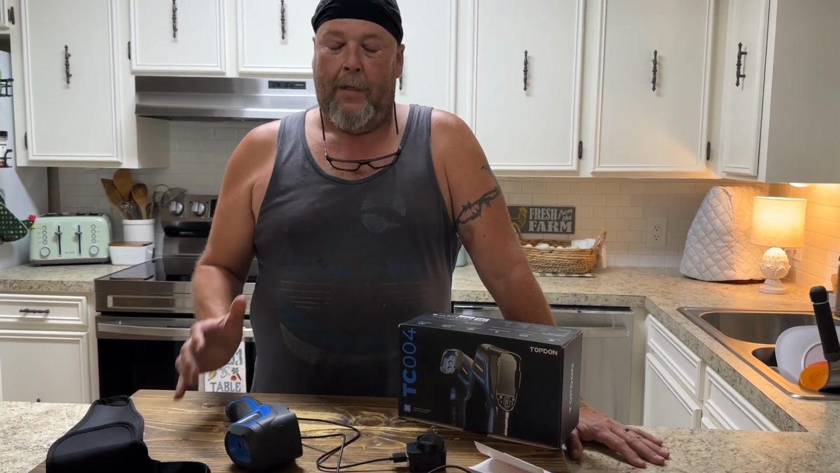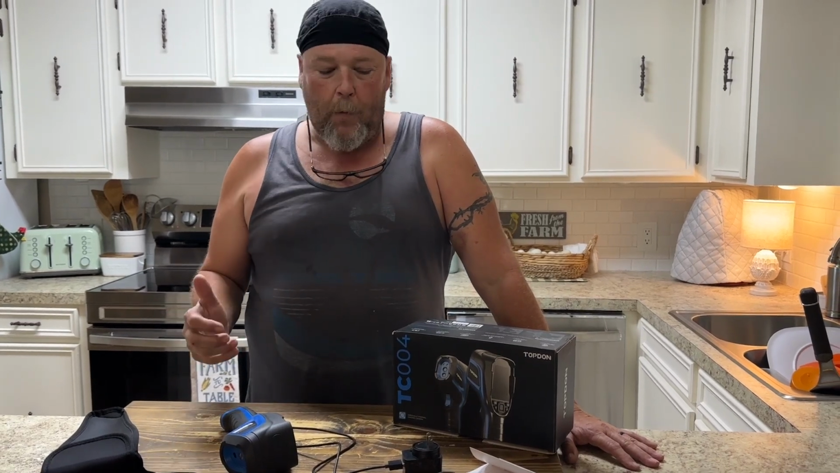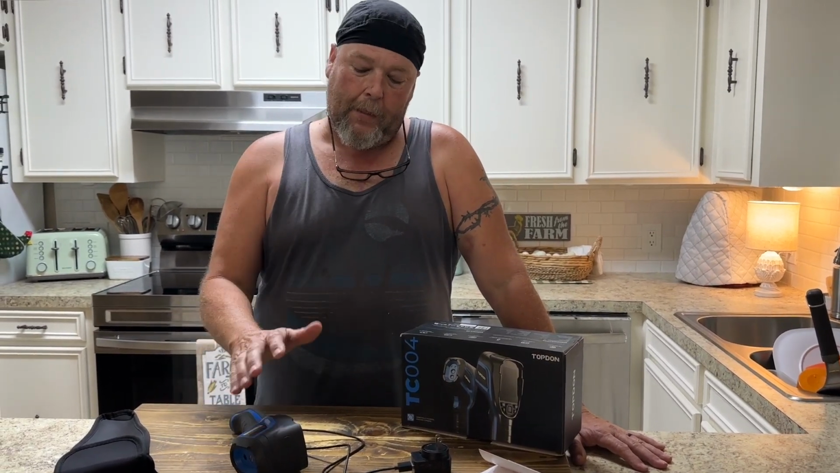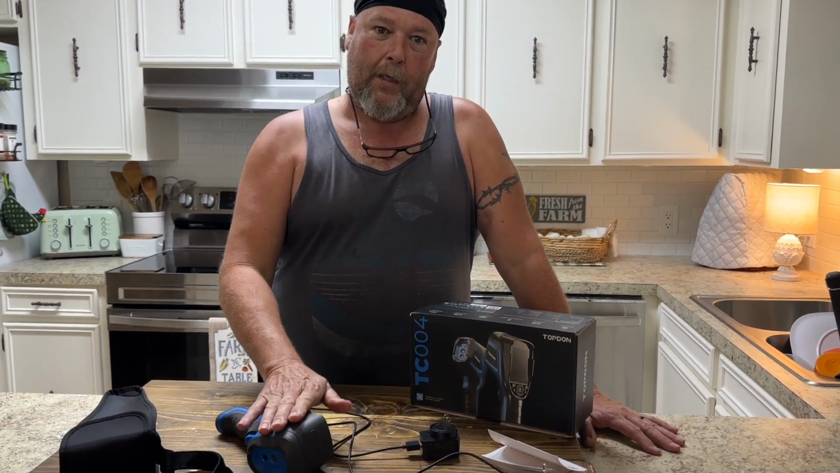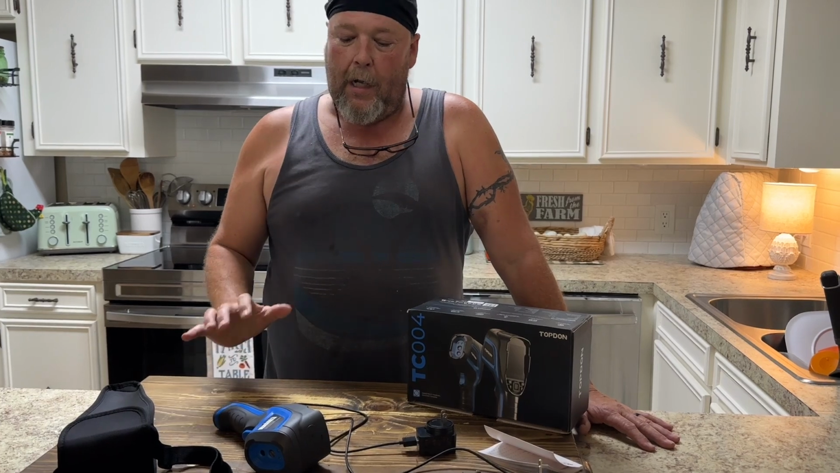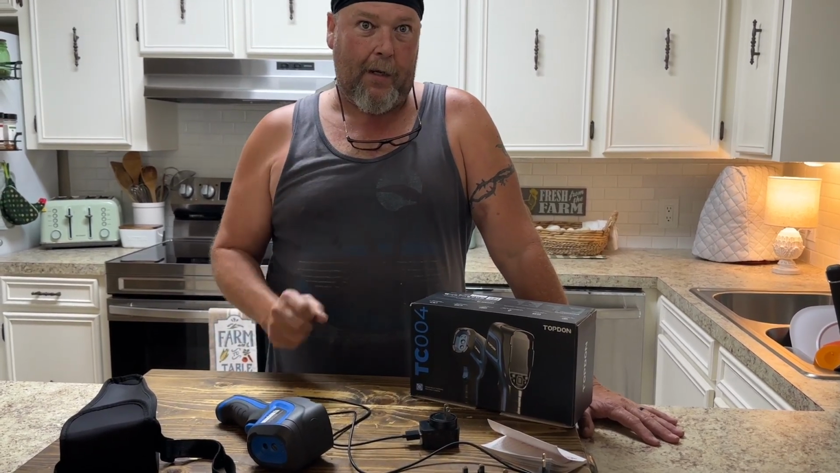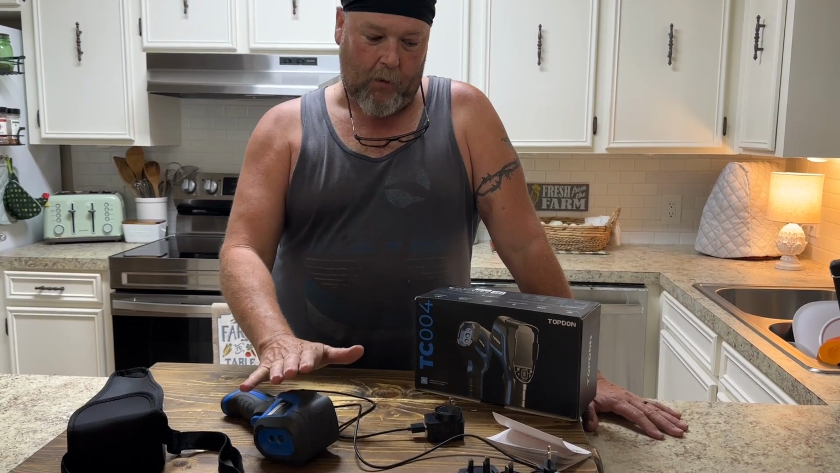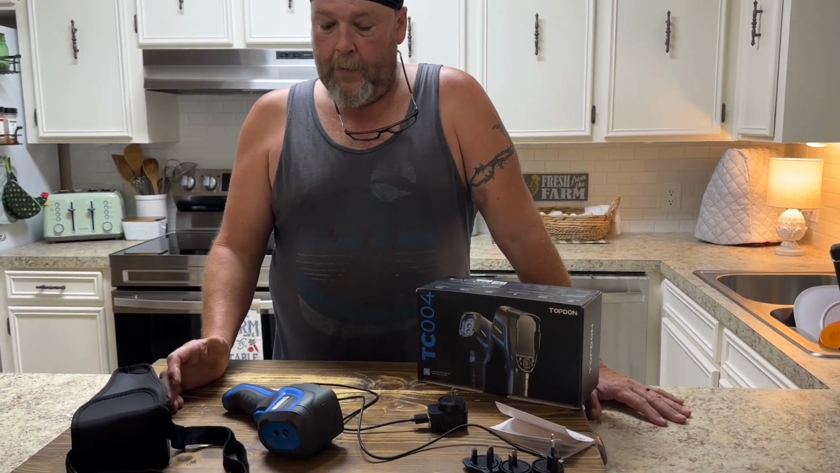It's not clear. My problem is I don't think it done justice on the camera. I hope it did, but I don't think it did. This right here is clear as a bell, just like you are looking at it through your phone camera. Now, between here and the phone camera, I'm hoping it's clear enough that y'all can see it, but I don't judge the clarity by that. This is super clear. It has enough pixels to do what it needs to do and present it to you.